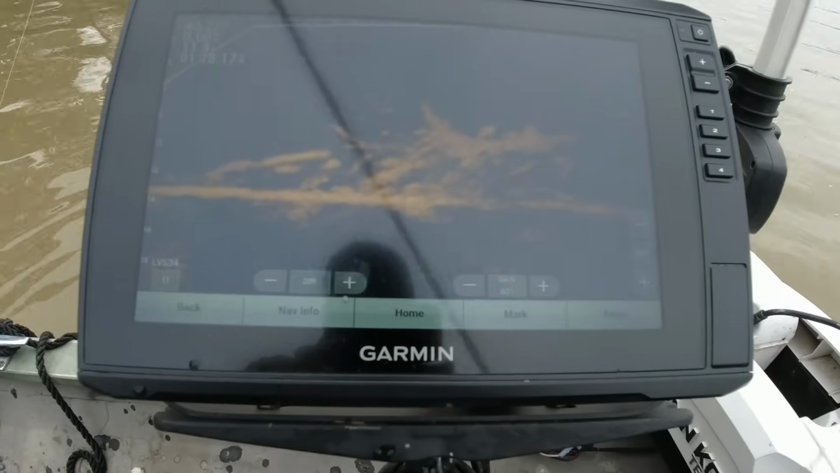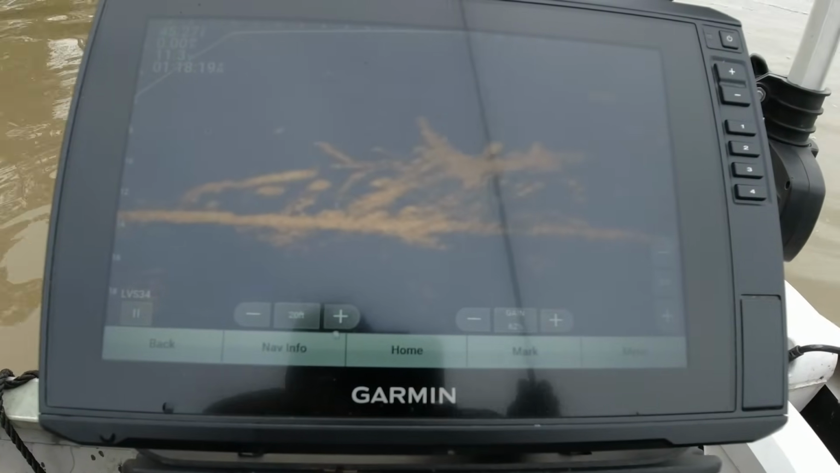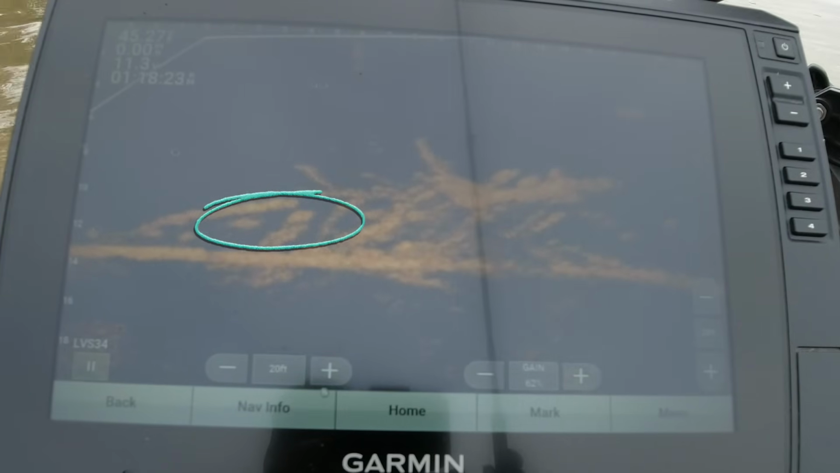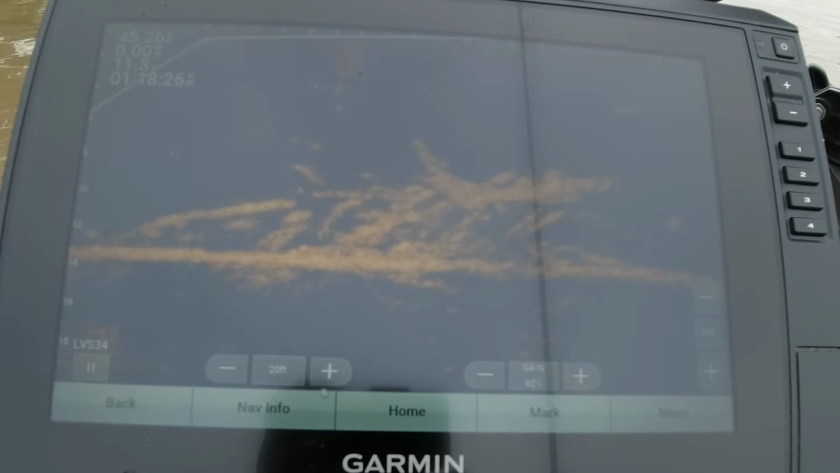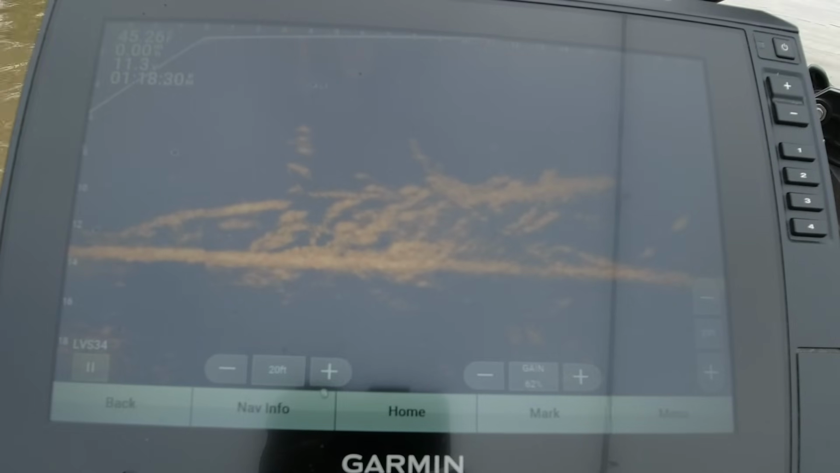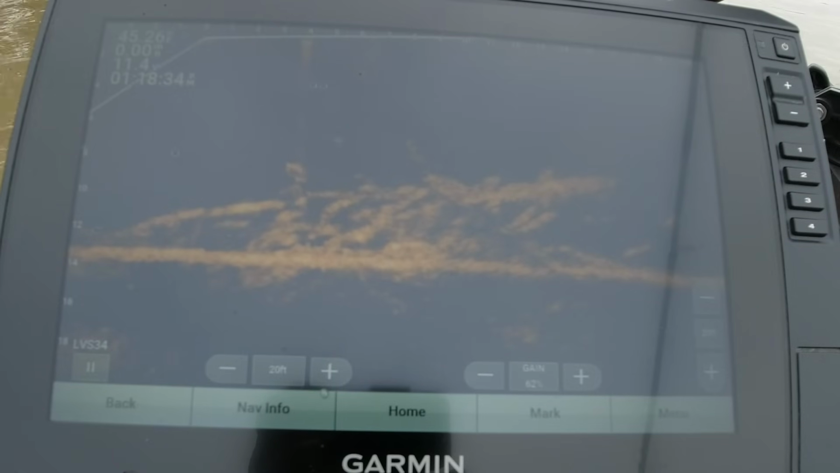Turn the camera around, look down at the scope. There's 2 fish right there up on the limb, and a couple up on top over there at 11 foot. We're gonna try these right here. I'm gonna choke up and see if I can get these, since we're right on top of them. See if I can squeeze my jig down in there without getting snagged up.